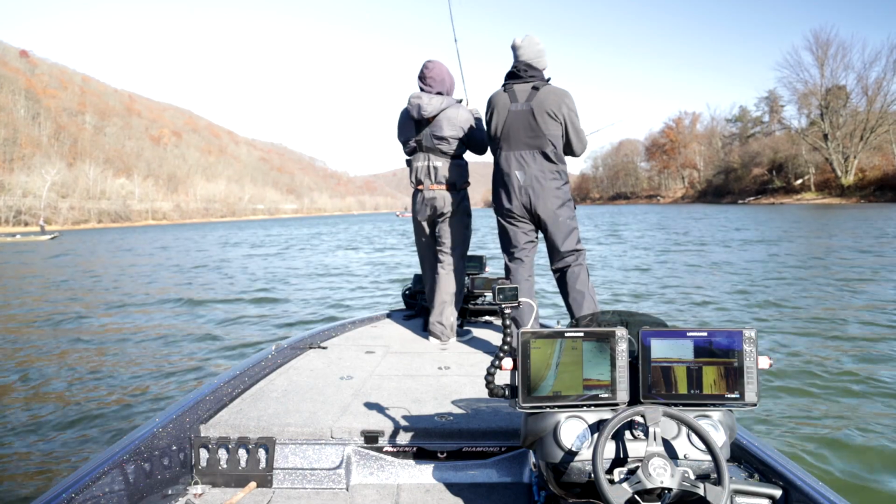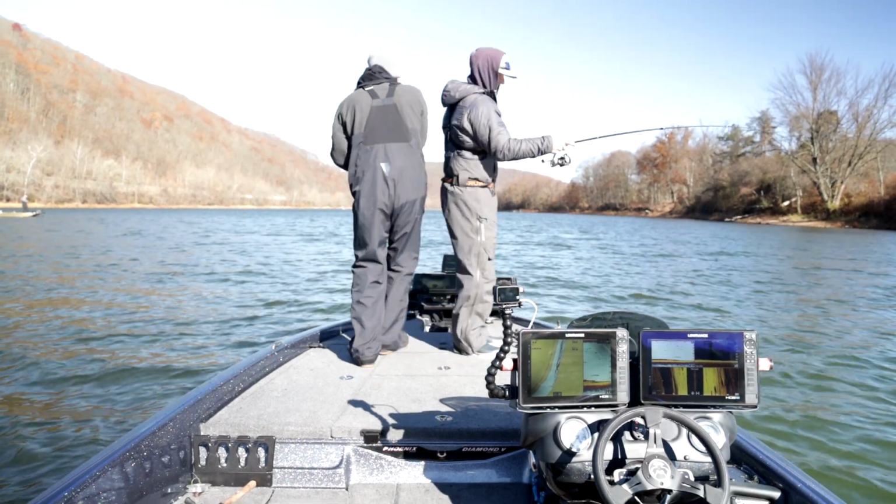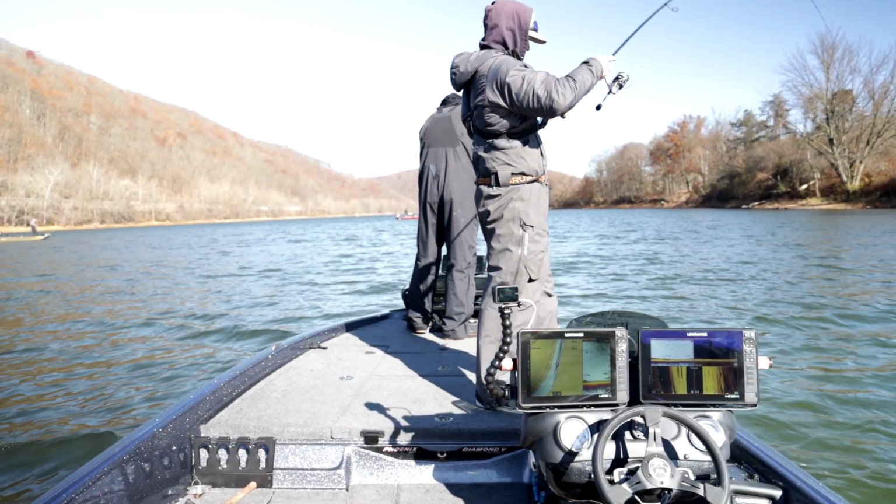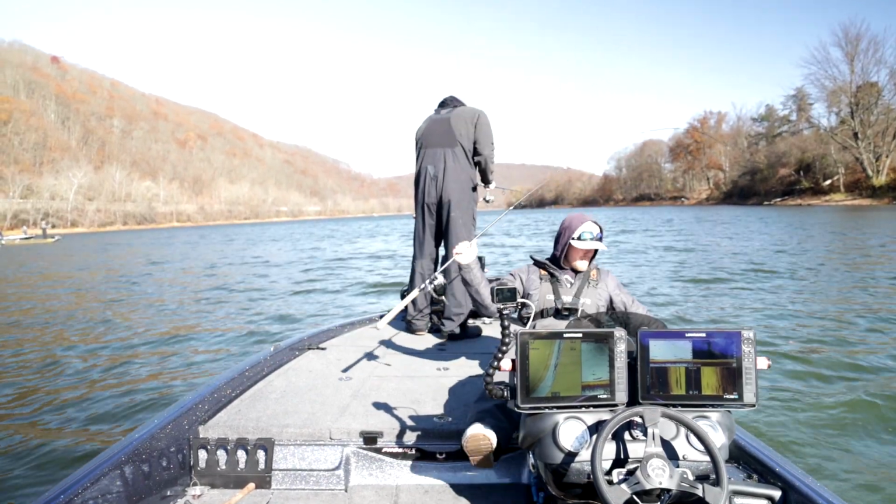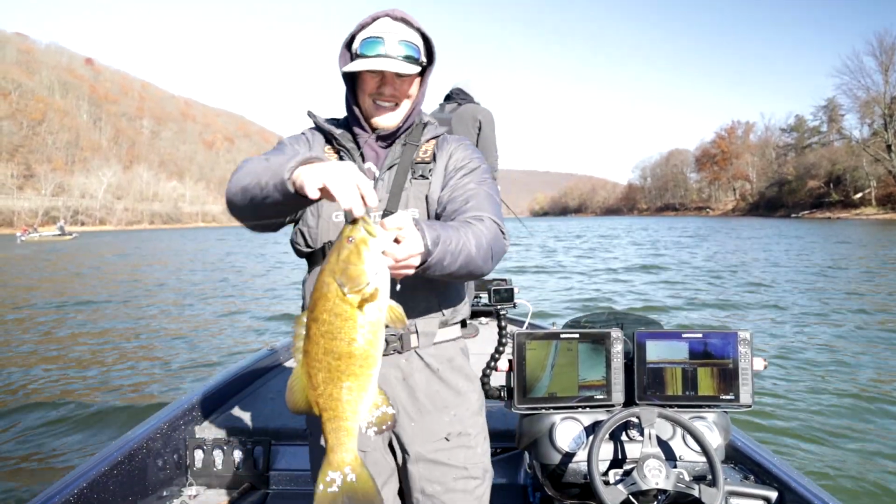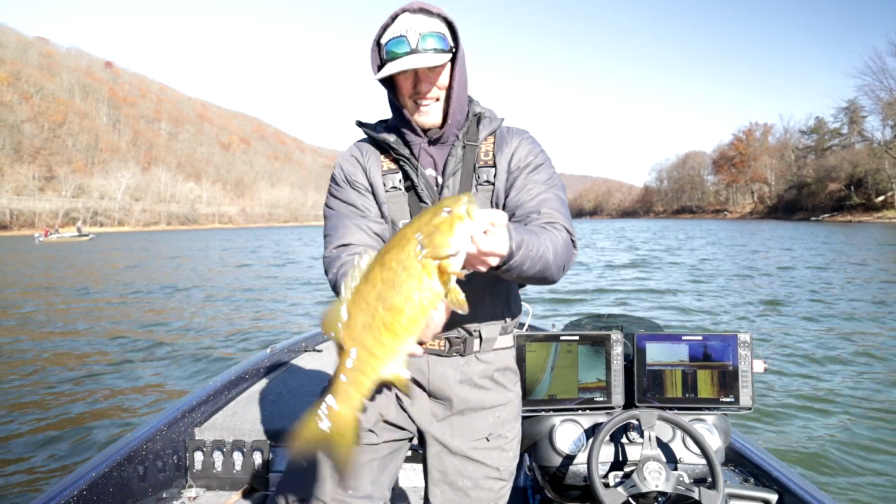That's a big one. That's a big one. I'll double up. Yeah, that one's not small. Yeah, we'll do the old lay down and grab them. That's more along the lines of what we're looking for right there. Big fish right in the nose right there. Beautiful.